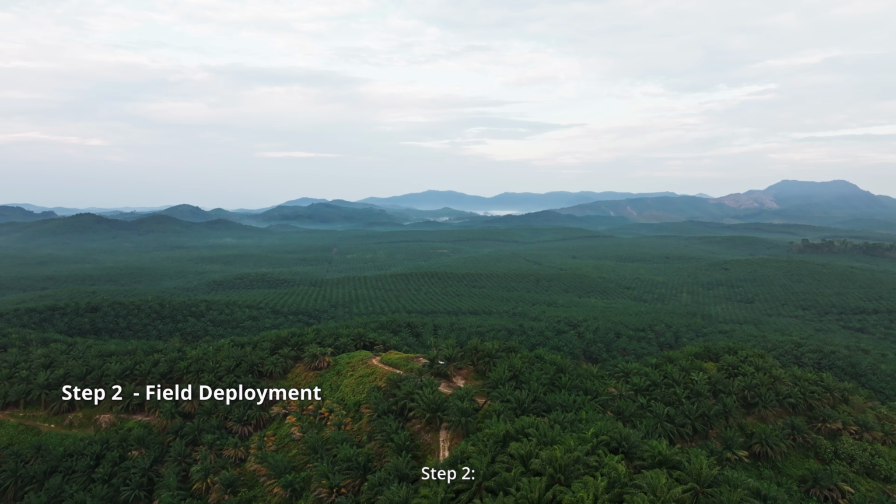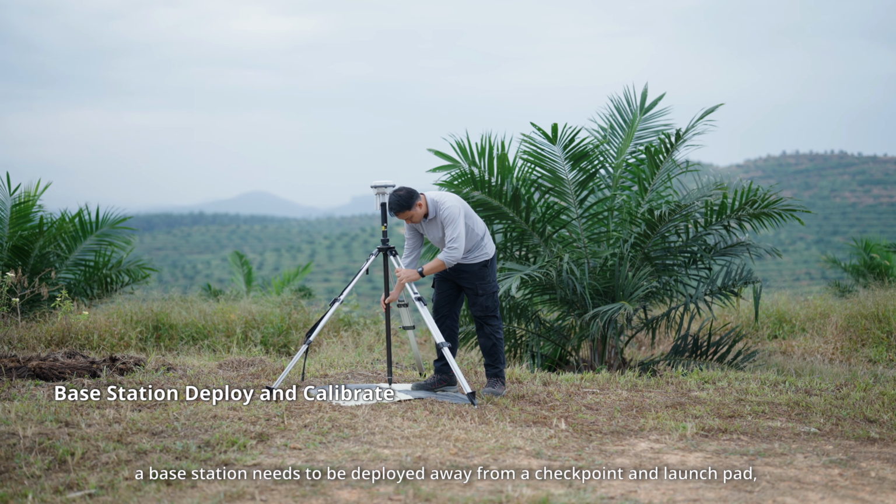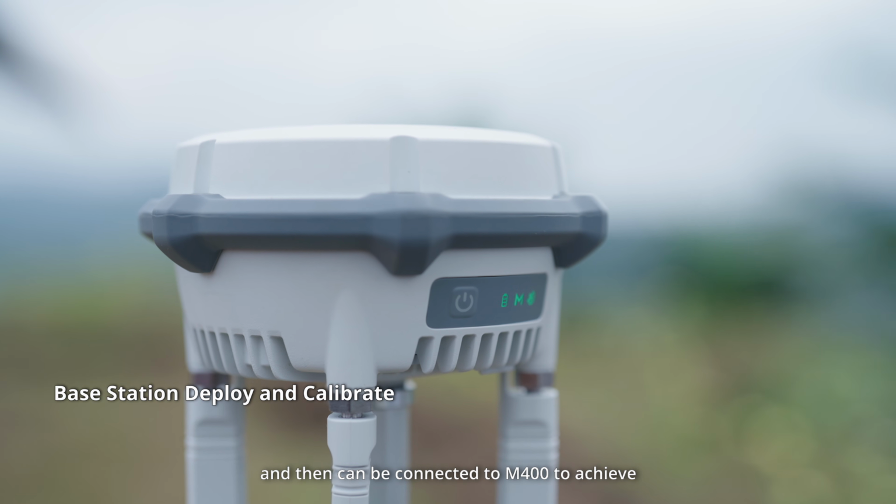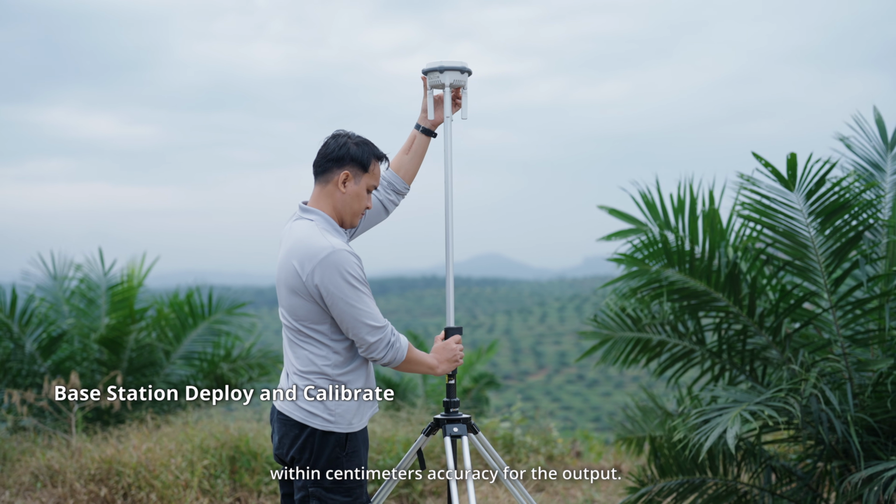Step 2. Now we can deploy equipment on the site. First and foremost, a base station needs to be deployed away from a checkpoint and launch pad, and then can be connected to M400 to achieve a centimeter accuracy for the output.